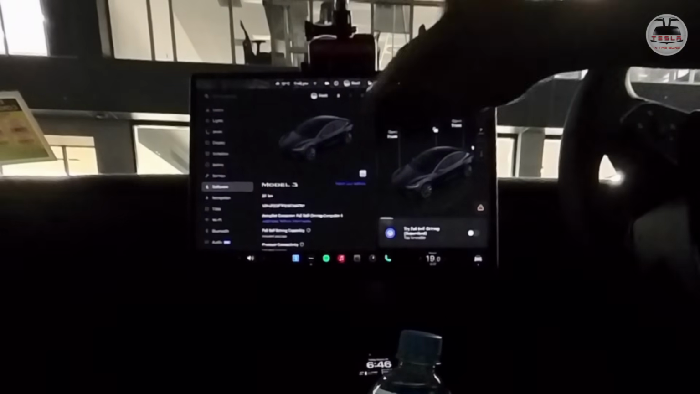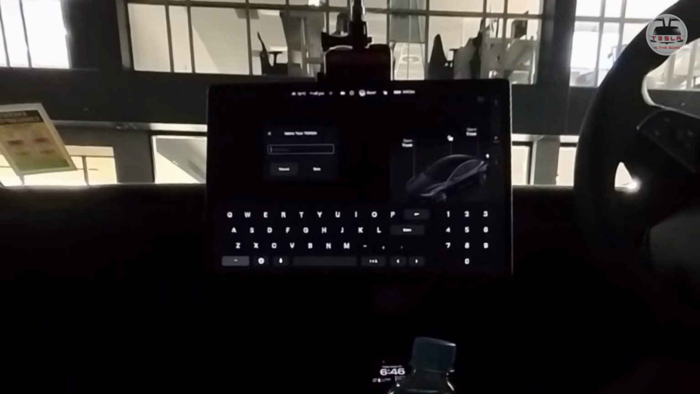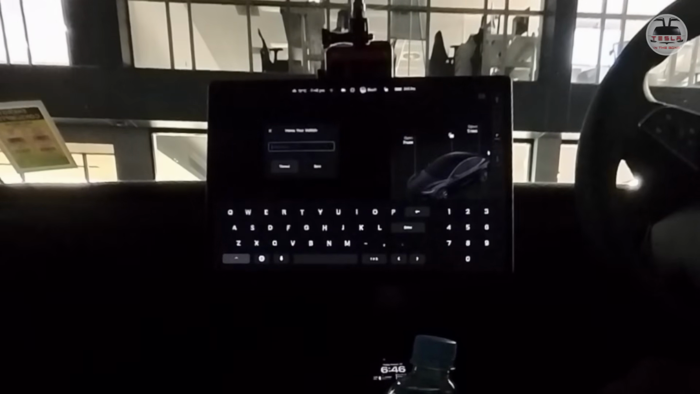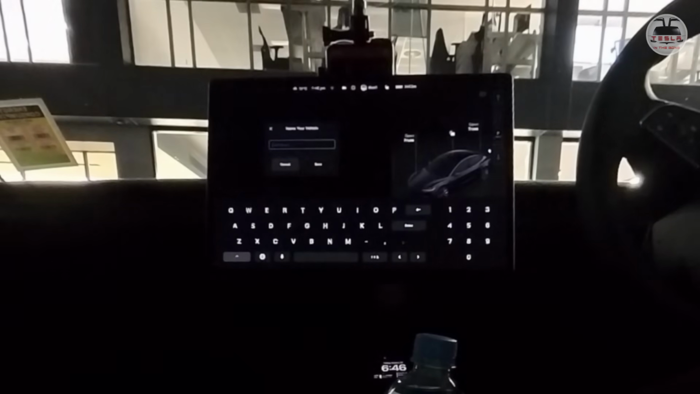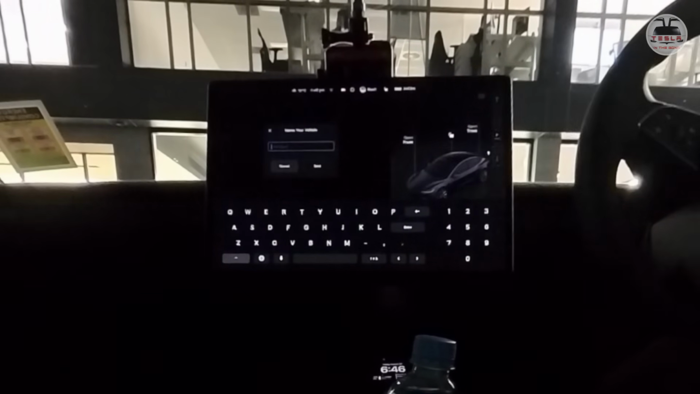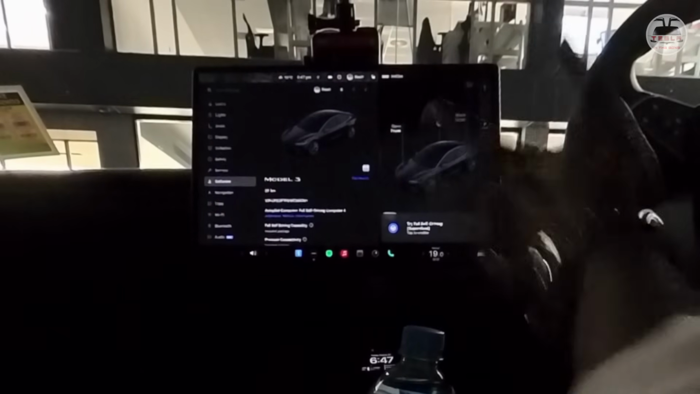So what I'm going to do is go into software, and I'm going to name this vehicle after a South Indian superstar. He has completed 50 years in cinema, and I'm going to label and name this vehicle, which is jet black as well, just like him, as Rajnikant. Orkudai sunlight, Orkudai moonlight, and we're going to label him as Rajnikant. And now we are ready to start.